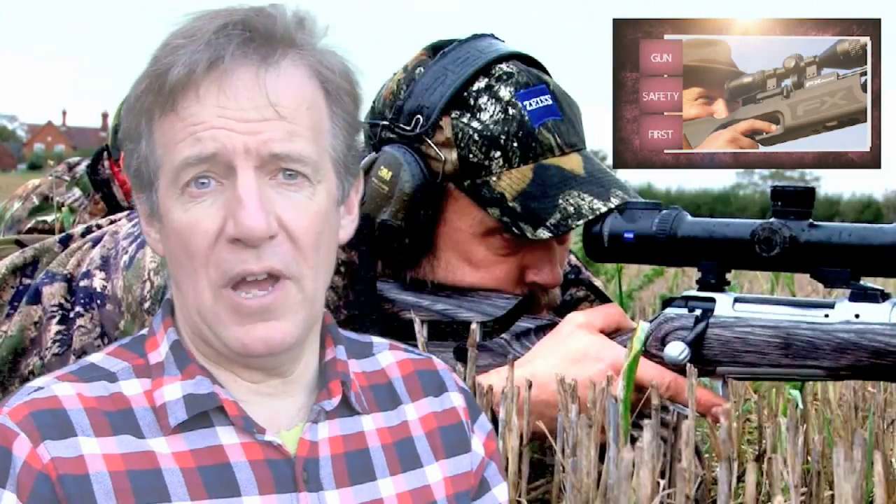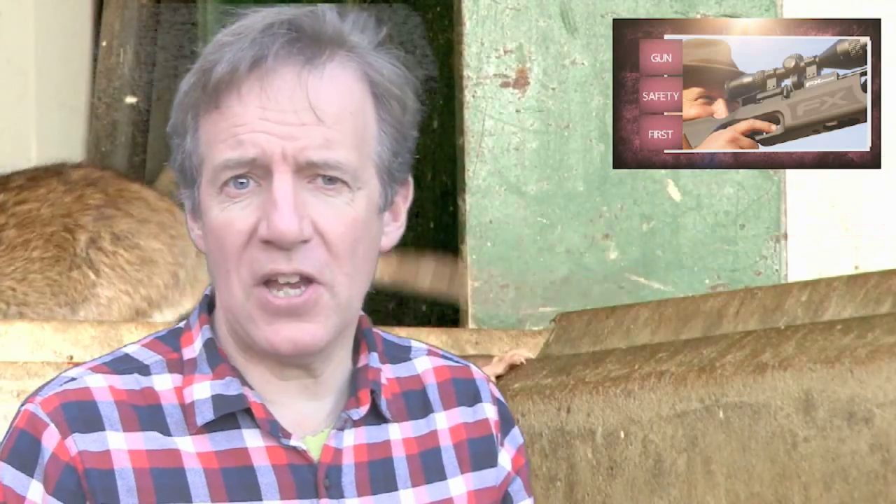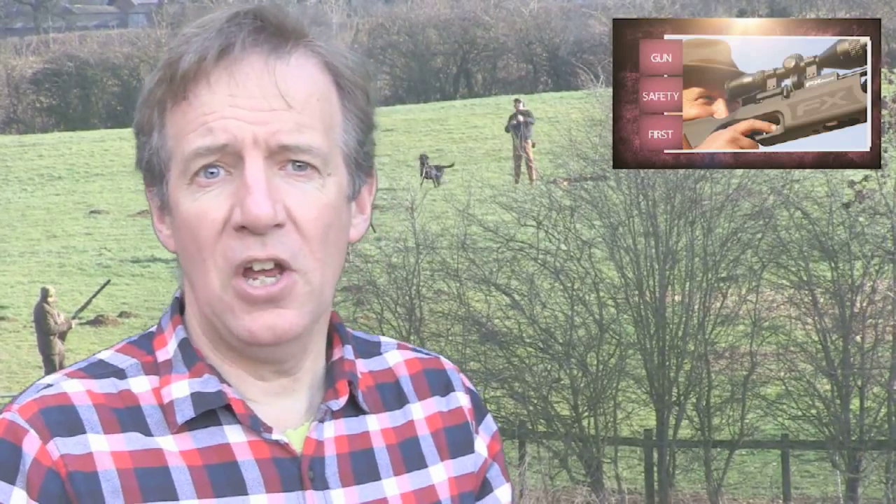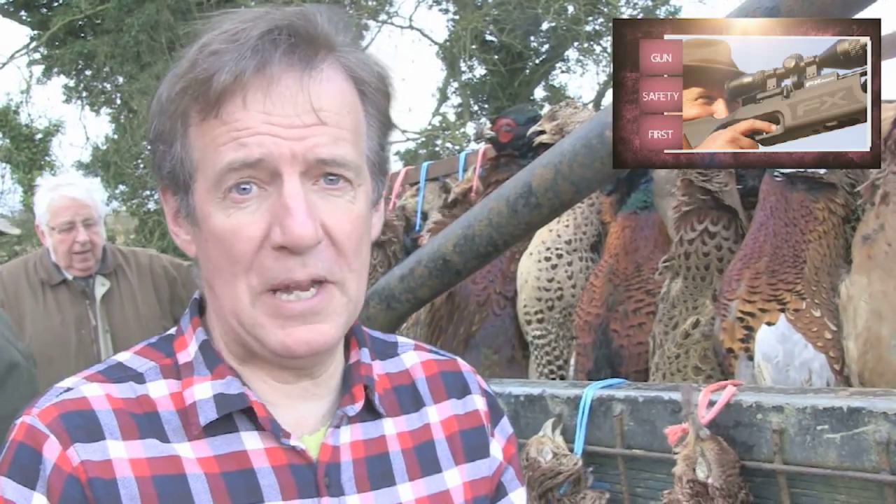We are careful about what we shoot and how we shoot. 70% of us do not shoot full-bore rifles at live quarry further than 200 yards or metres, even though our rifles are lethal for many times that distance. 90% of us would not shoot an air gun at a rabbit, nor a 12-bore shotgun at a flying pheasant at more than 50 yards or metres.